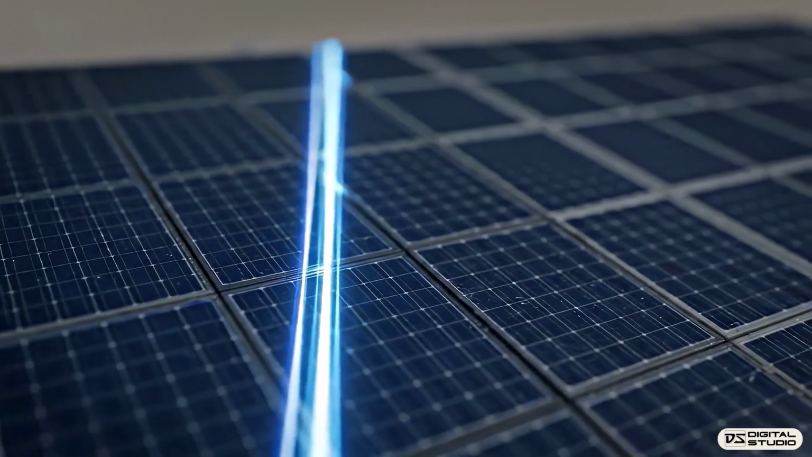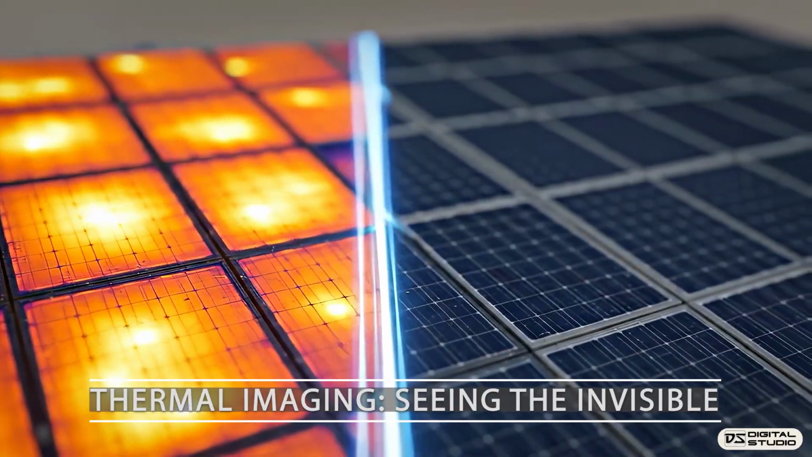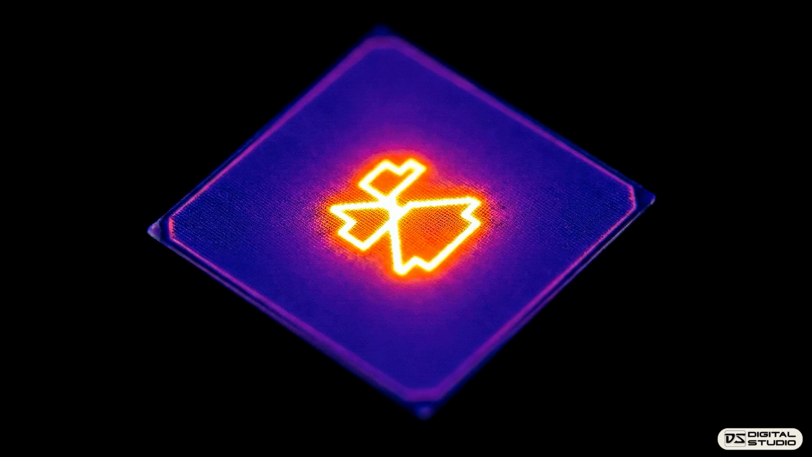Finding internal threats requires a second payload, a radiometric thermal camera. This shifts the inspection into the invisible realm of heat. When a solar cell suffers an internal defect, it stops converting sunlight into electricity. Instead, that trapped energy immediately converts into heat.